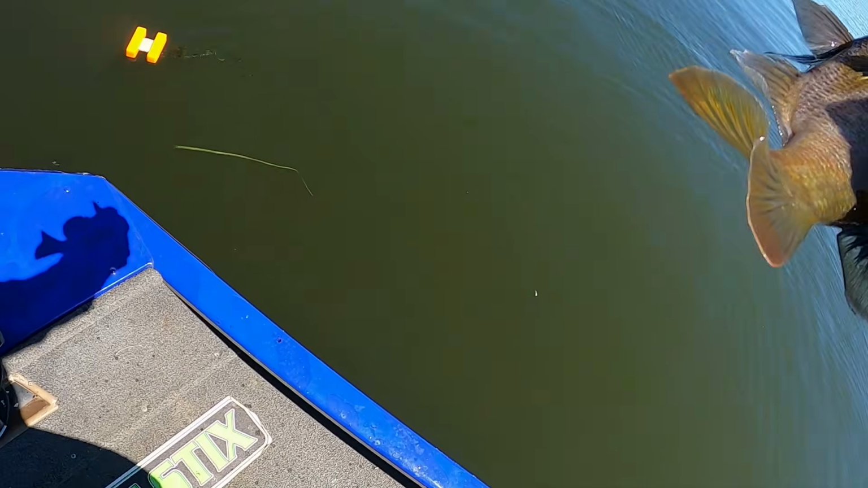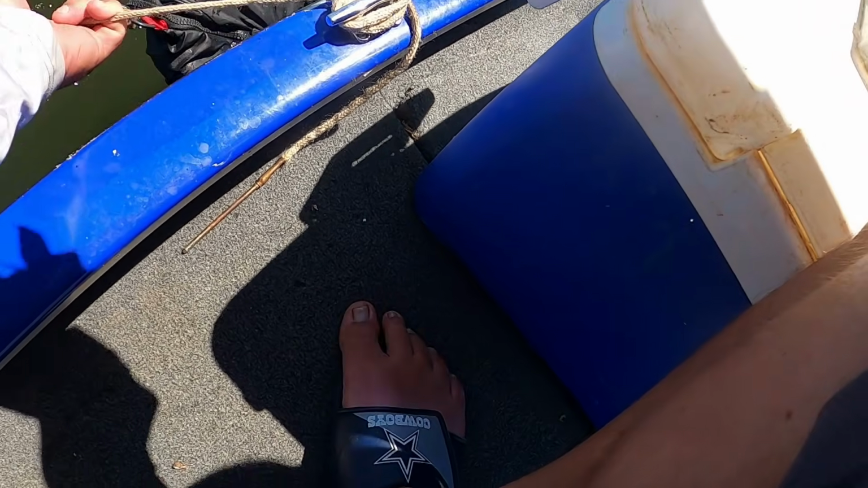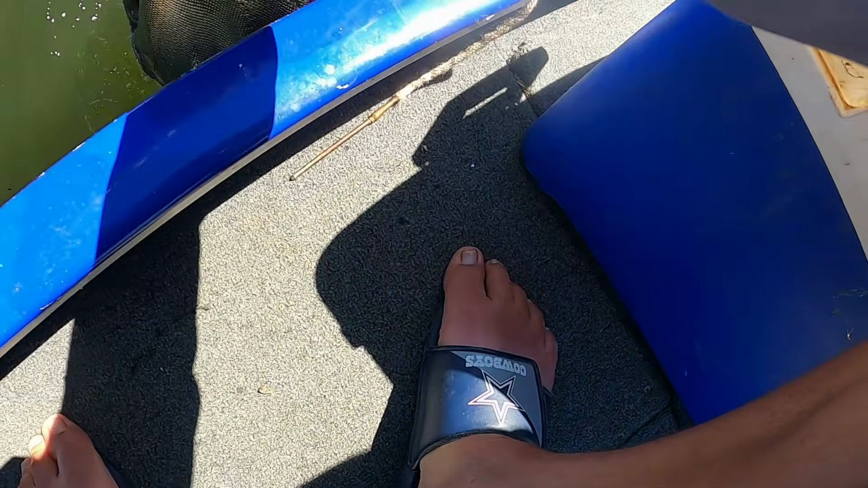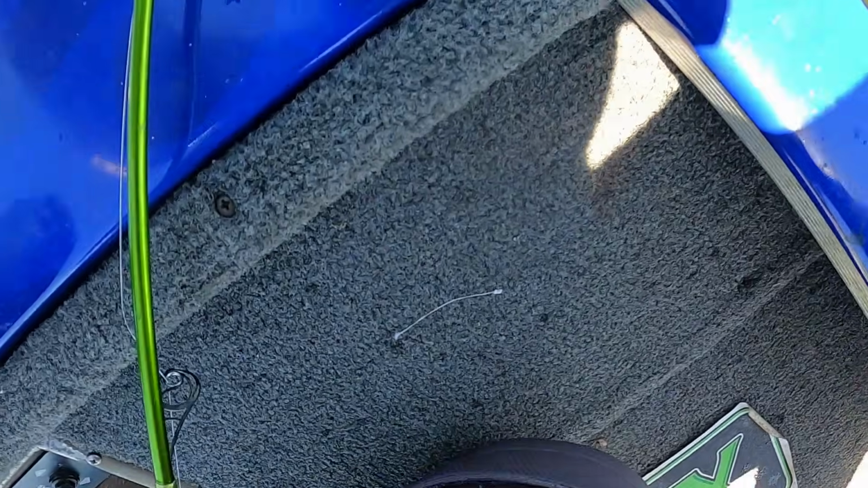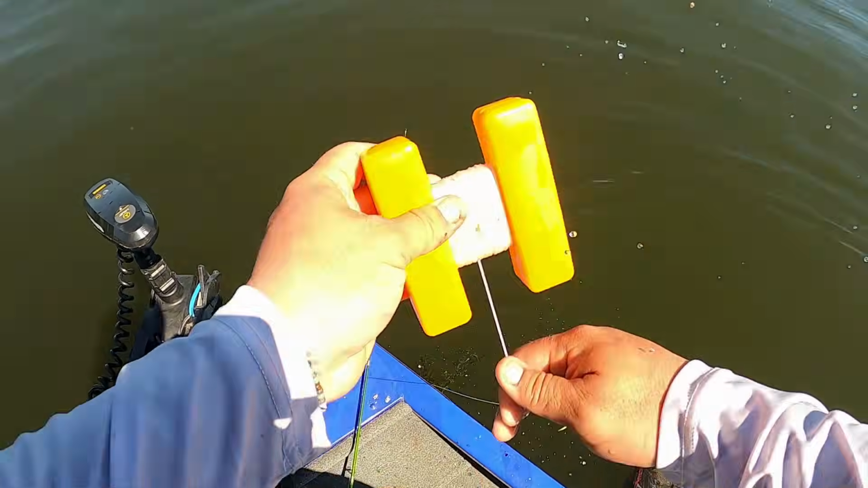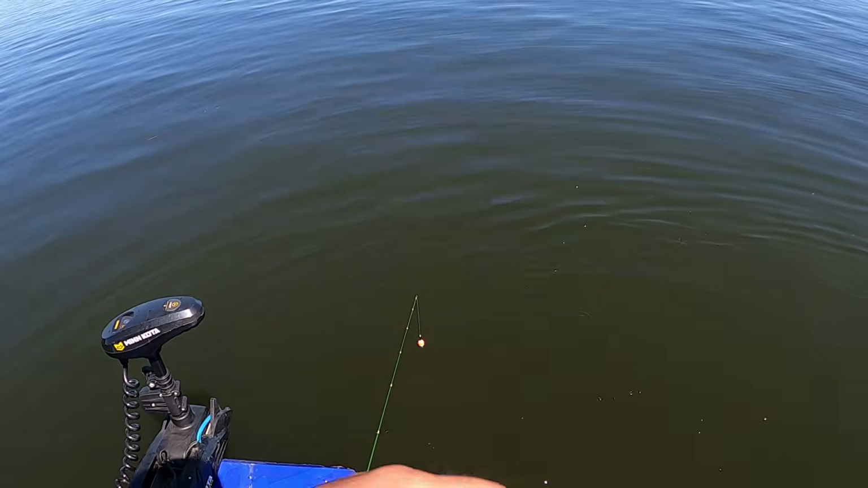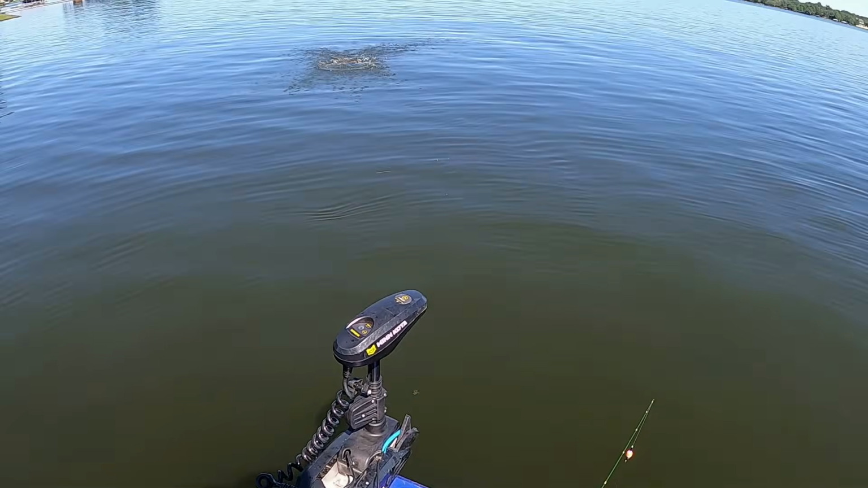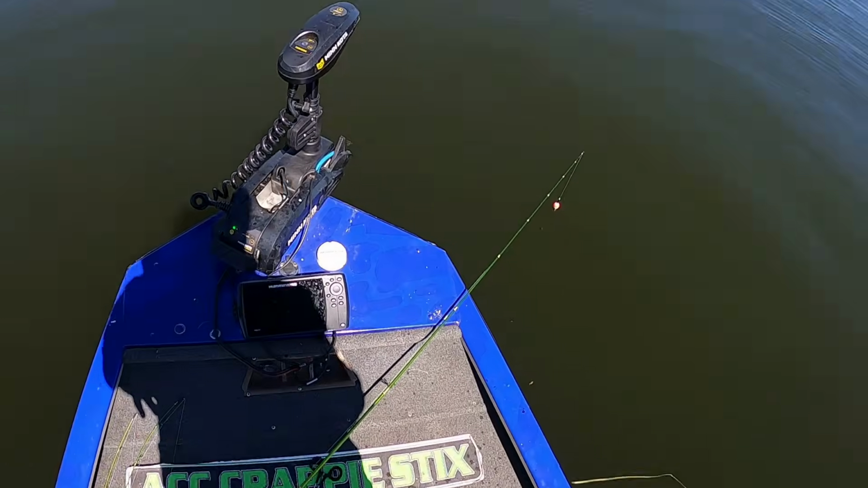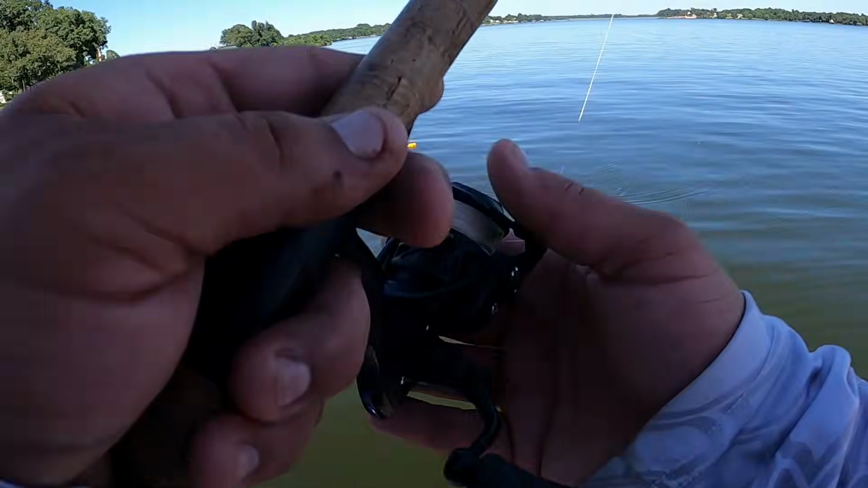All right, guys, check that out. Solid fish, solid bluegill. I done reeled up the buoy marker on accident. I think I got a pretty good eye on where it's supposed to be. About right there. It's about right. All right, guys, let's go get another one.